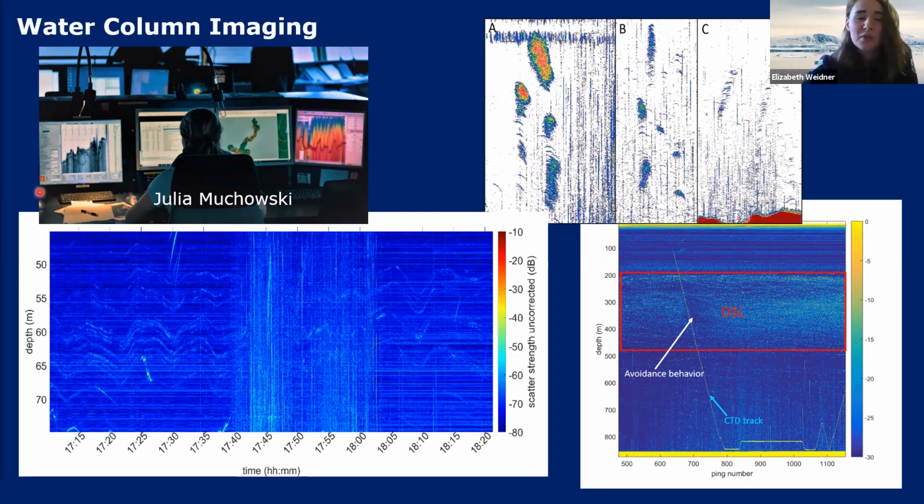Anyone who knows me knows that this is the kind of stuff that I do, so I'm particularly interested in water column phenomena. In Sherard Osborn Fjord and in Hall Basin, which is near Petermann Fjord, we saw gas bubbles in the water column. These are streams of gas escaping from the seafloor. They look like these vertical features in the water column, and we saw them in a couple of places.